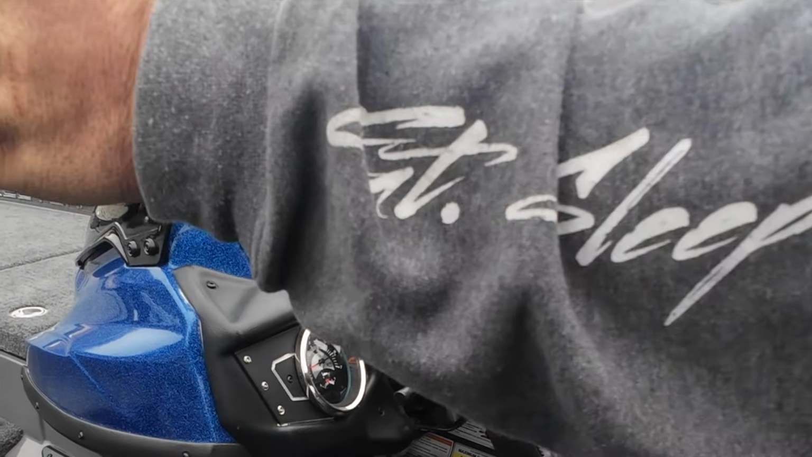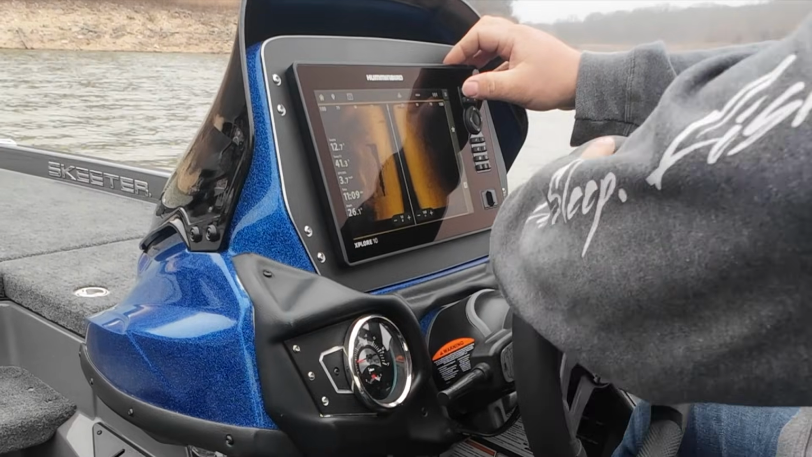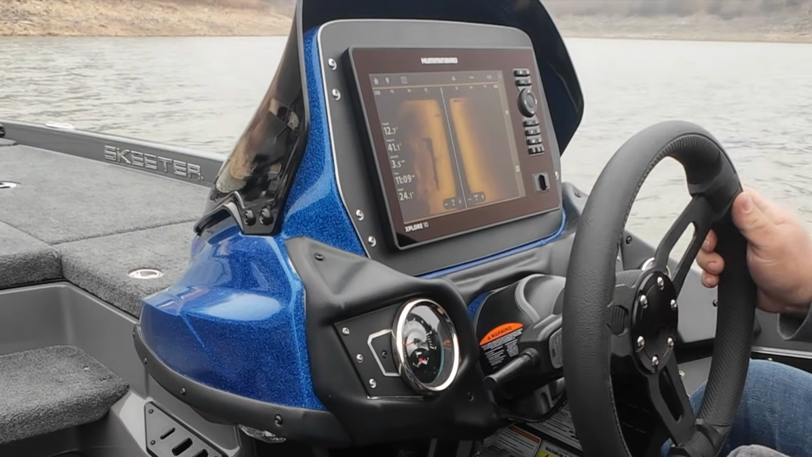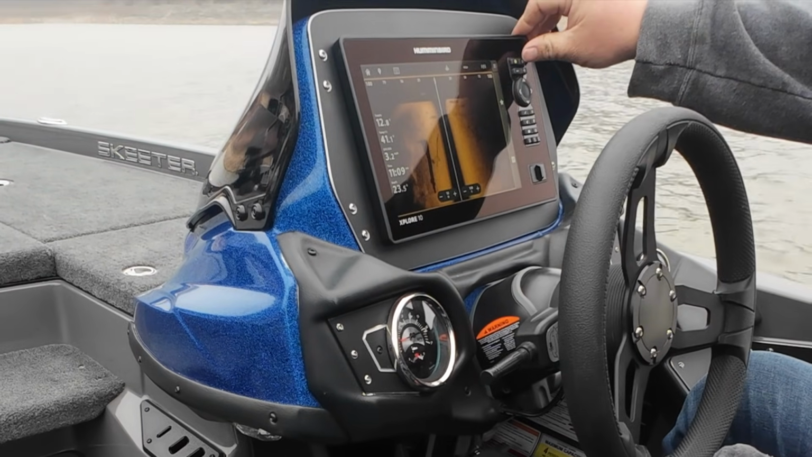We're shooting 100 feet out each side right now, and you can change that here. So if you don't want to shoot quite as far, just hit that. You can also change all your colors in anything.